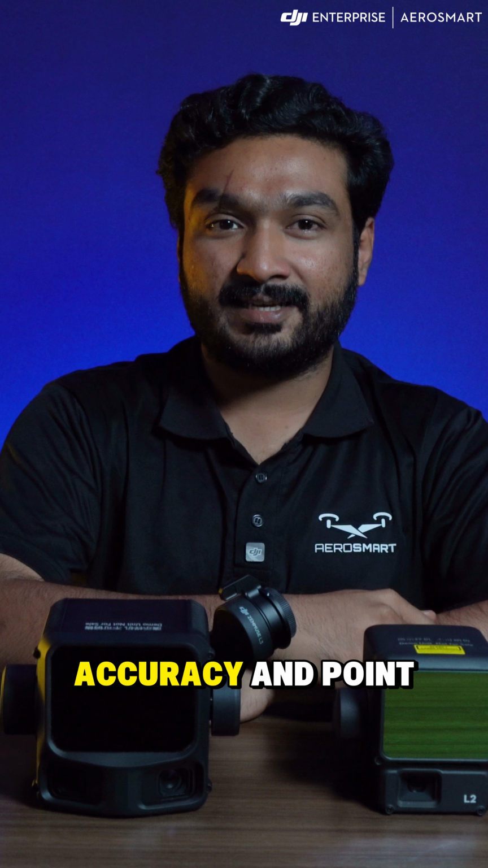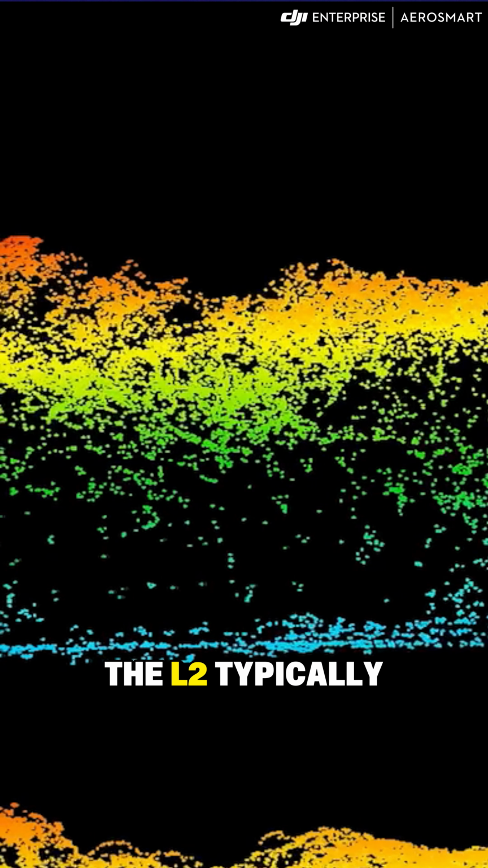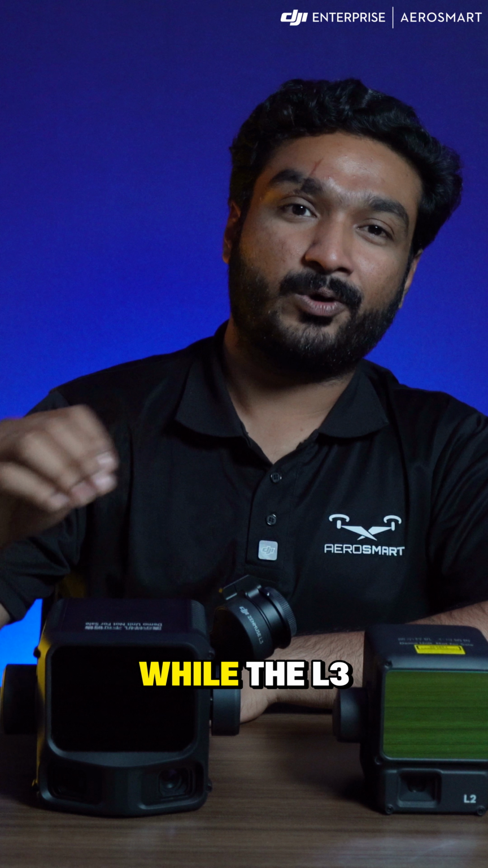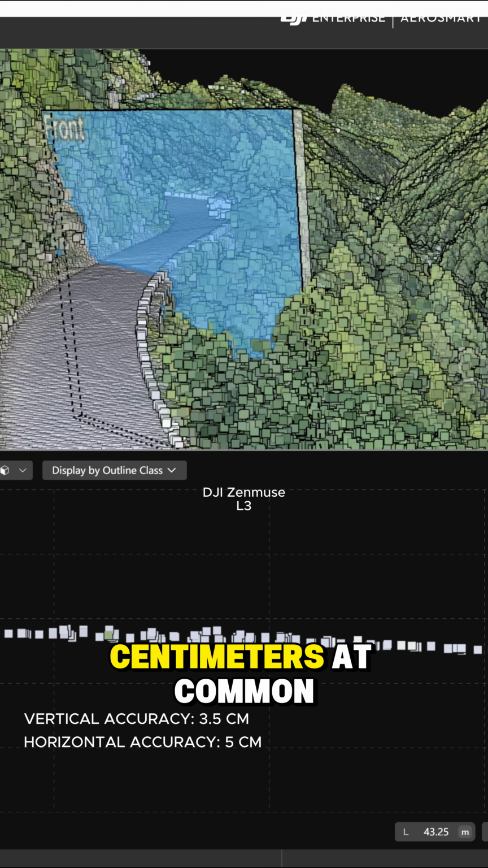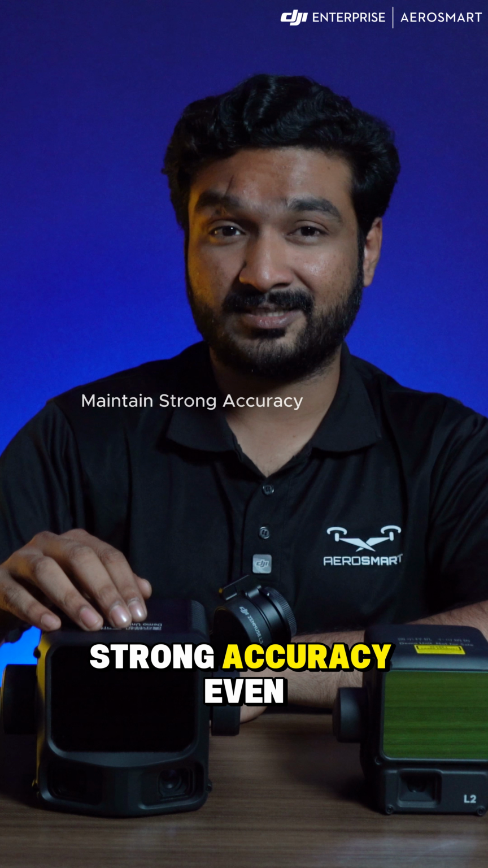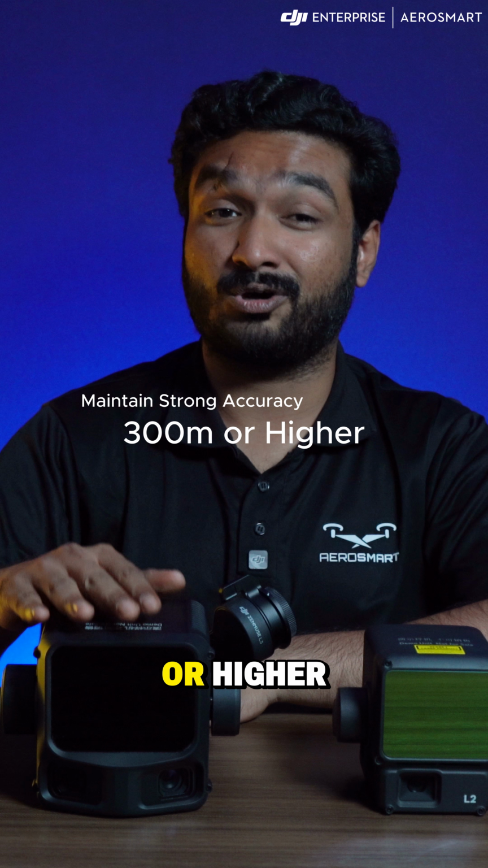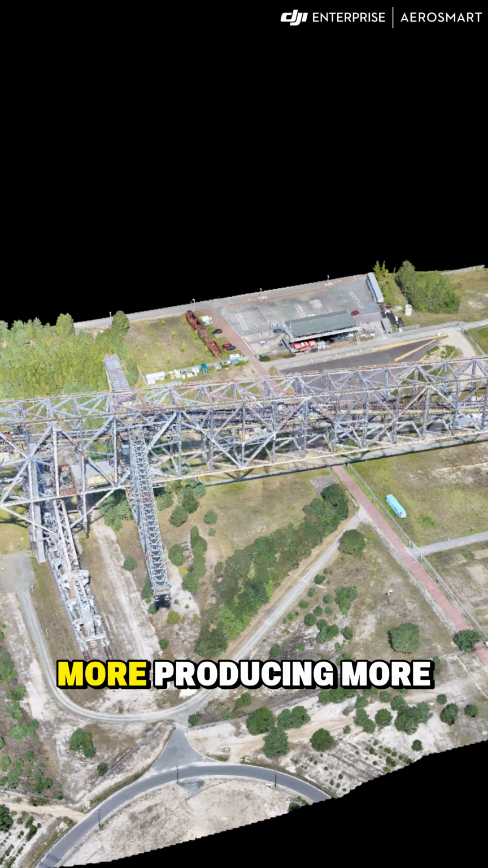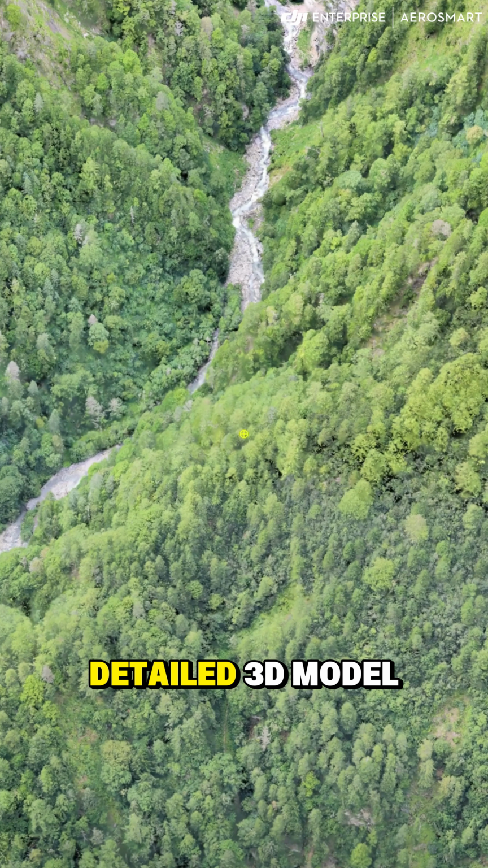In terms of accuracy and point cloud quality, the L2 typically achieves around 4 centimeters of vertical accuracy, while the L3 achieves under 3 centimeters at common survey altitudes and can maintain strong accuracy even at 300 meters or higher. The point cloud thickness is cleaner, producing sharper and more detailed 3D modeling.